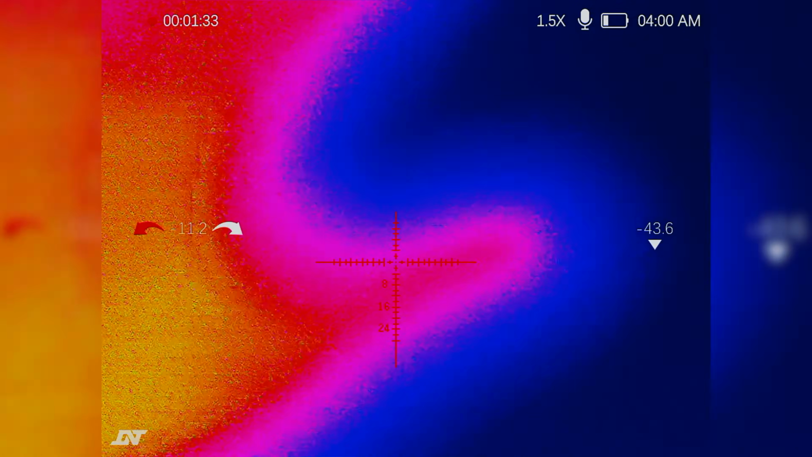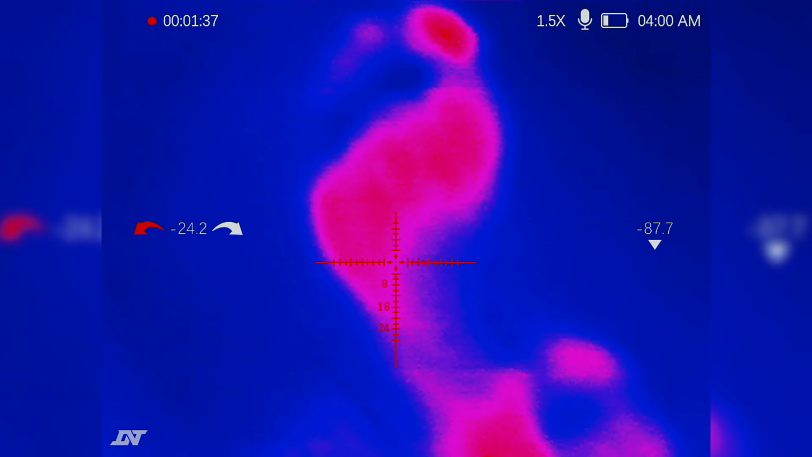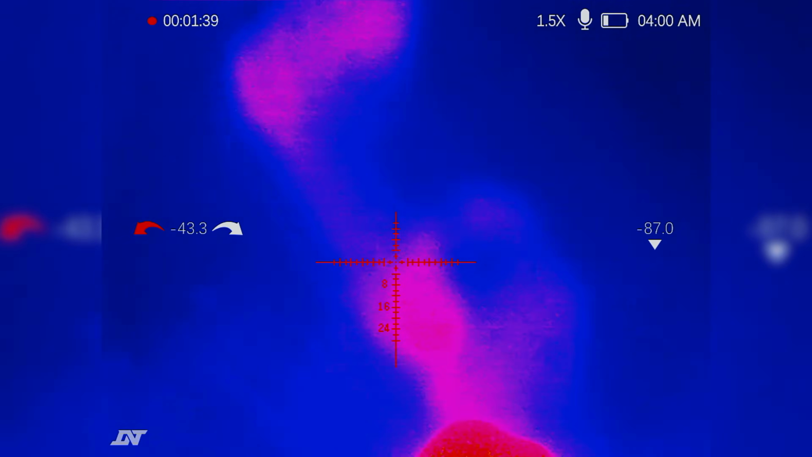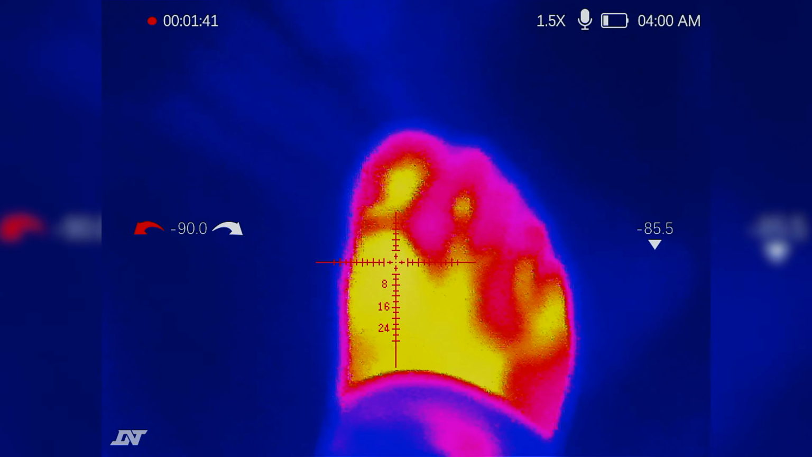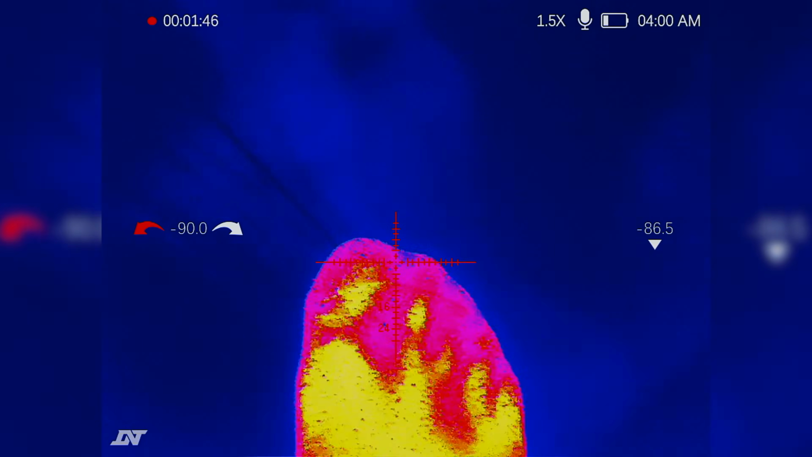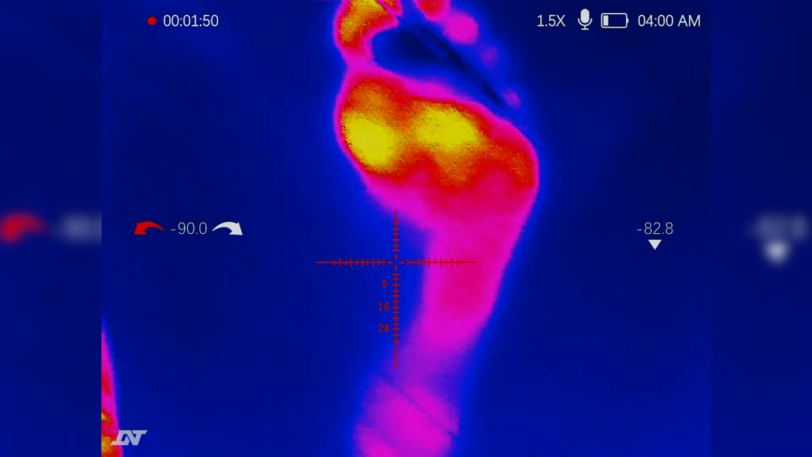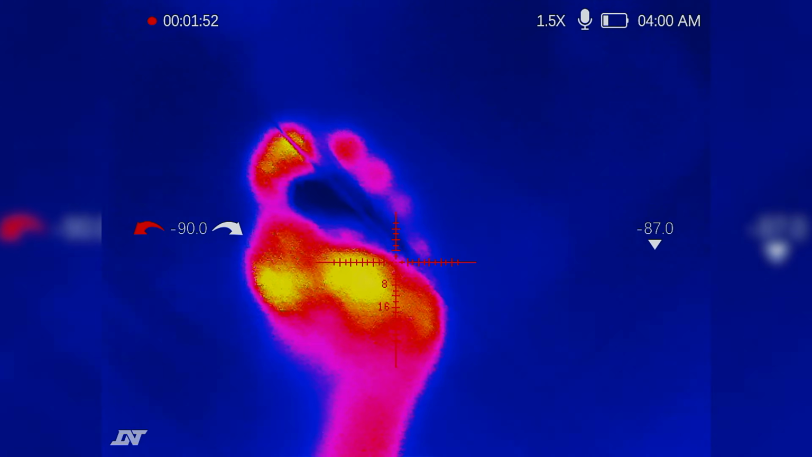Now, let me show y'all this. Even right here. There you go. Look at that. I got my socks on right now, guys. These are not my feet, though. It's showing my feet. Let me get the focus on here. All right, you see that? Now watch this. That's crazy.